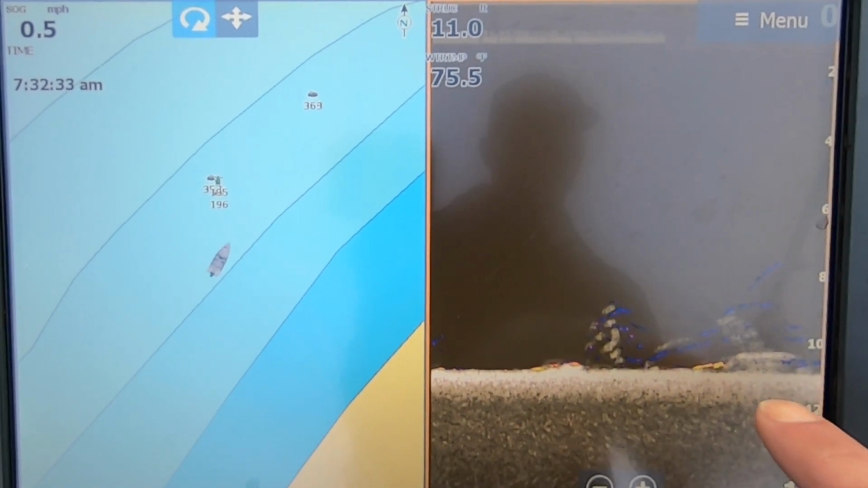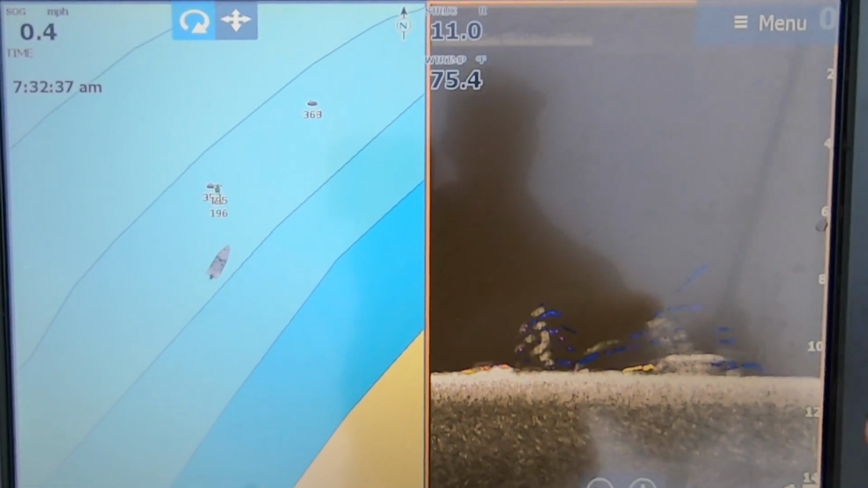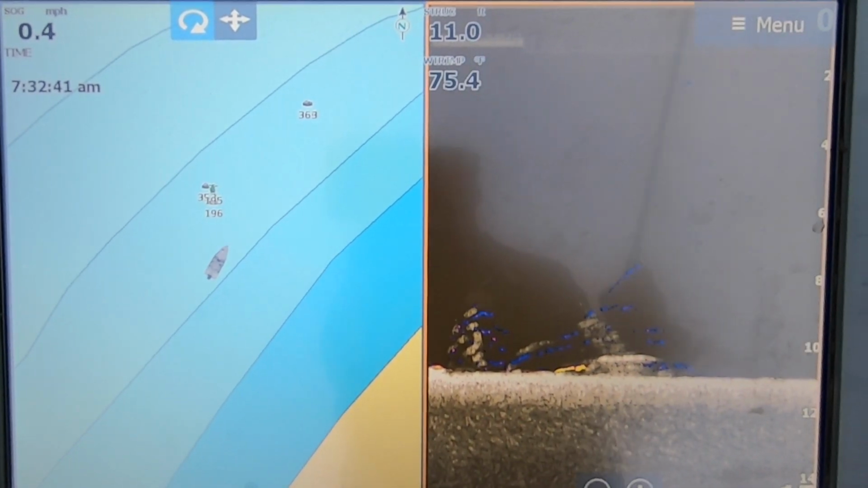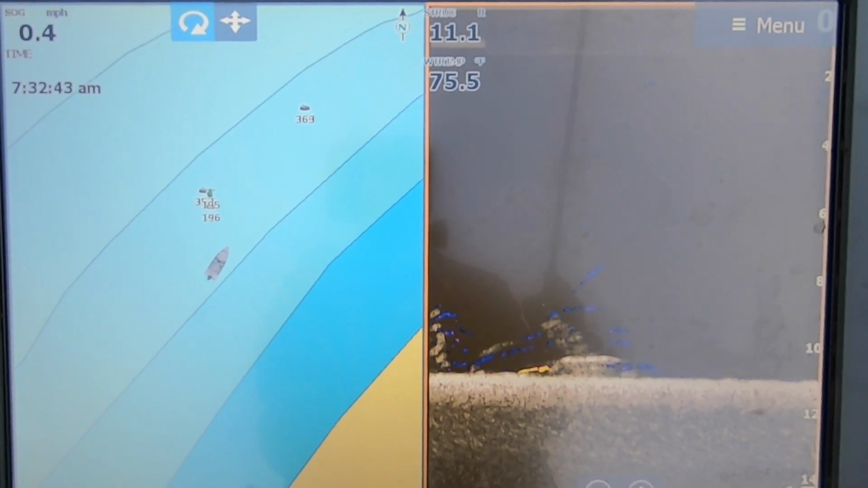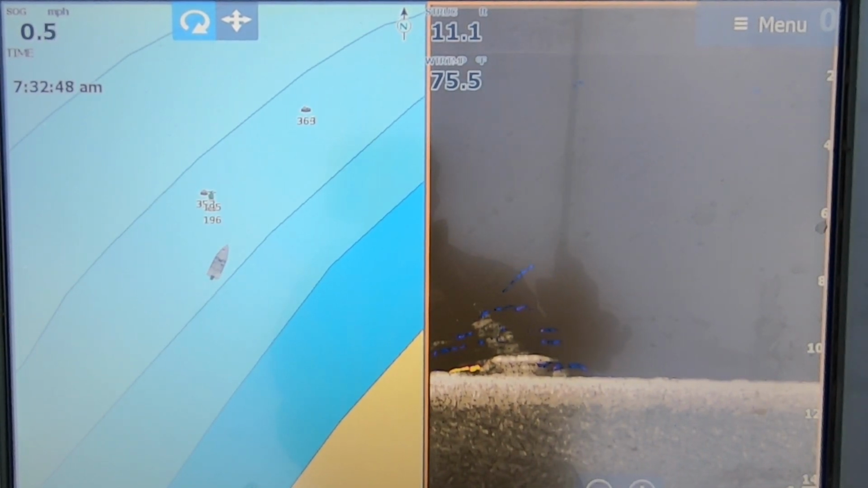Now we're starting to get into some of the structure. There's a little stump on the bottom right there. Little bit of bait fish off to the side of it. It's probably further to the left, closer to that structure since it's blue. Blue is not a very hard return, so it means it's off to one side or the other.